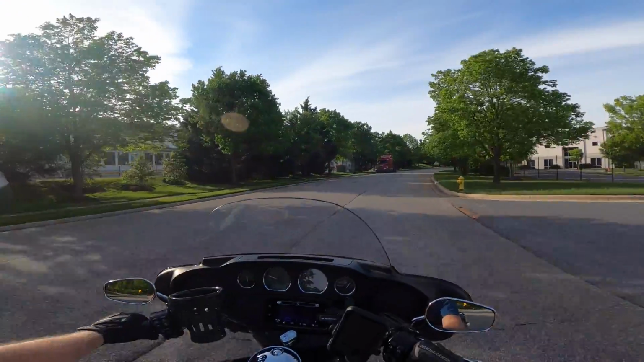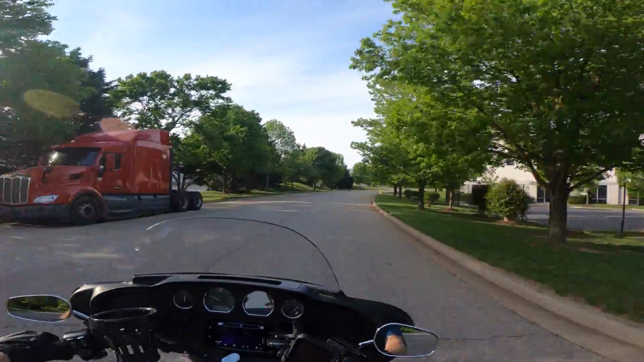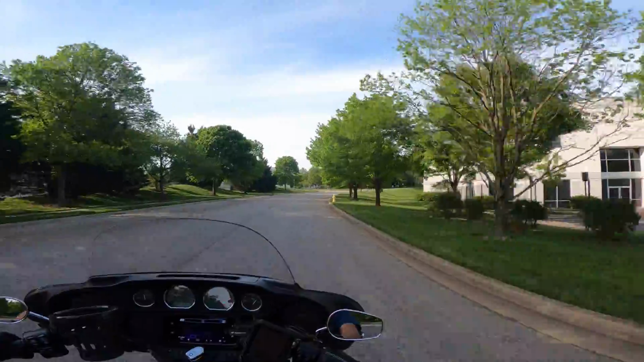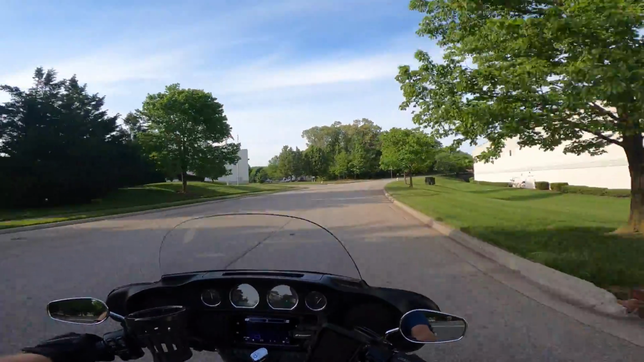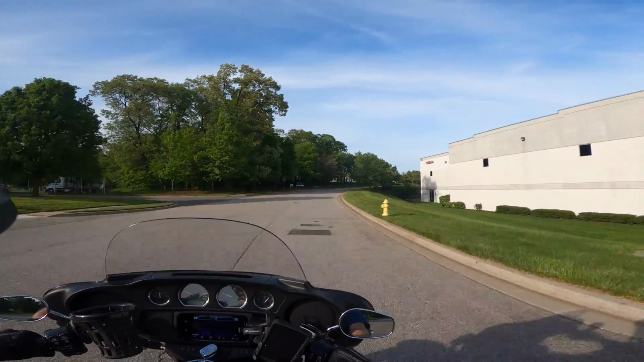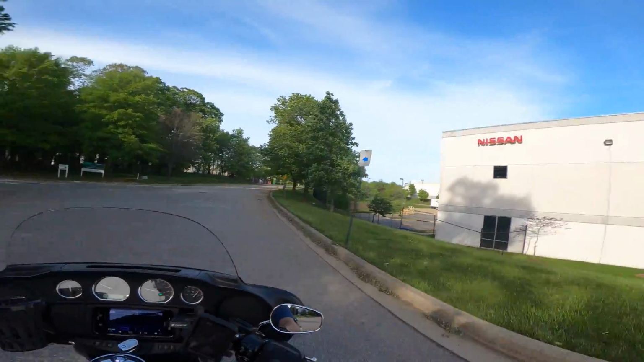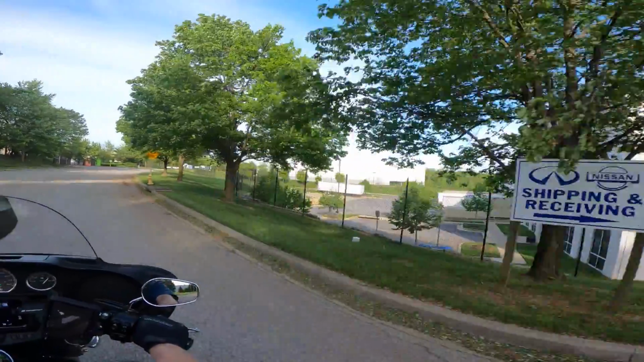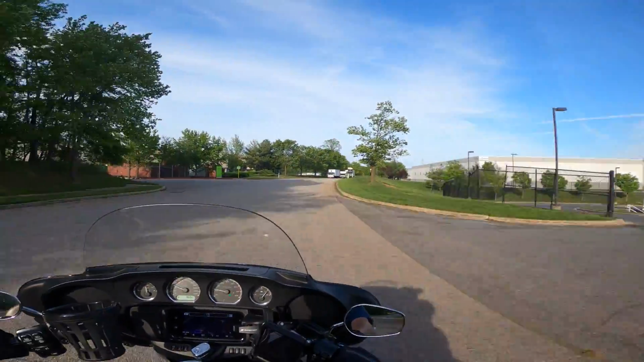Now they have a lot of warehouses back here. Under Armour was created by a guy who graduated from University of Maryland, my alma mater. You have Nissan down here, that's just parts and that. All kinds of stuff.